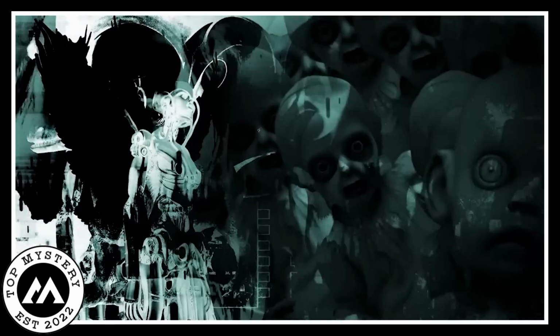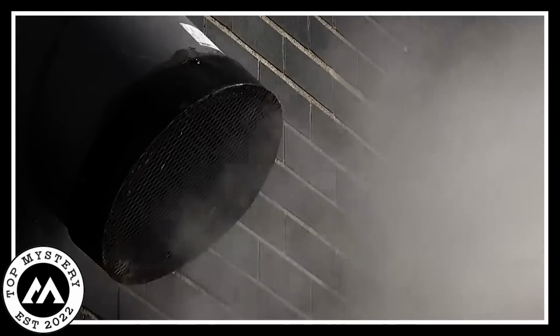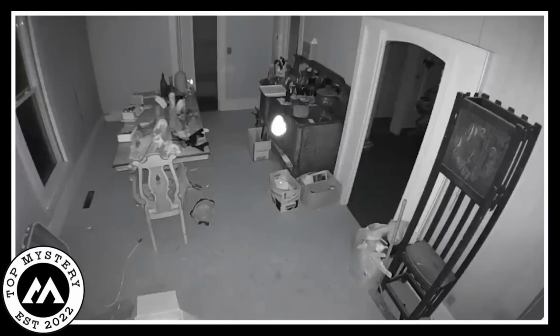The camera person was overcome with a profound sense of horror. This was a truly mystifying and terrifying encounter, one that defied explanation. Its nature and purpose remained elusive, leaving everyone bewildered in the dead of night, haunted by the unsettling mystery that had unfolded before their eyes.